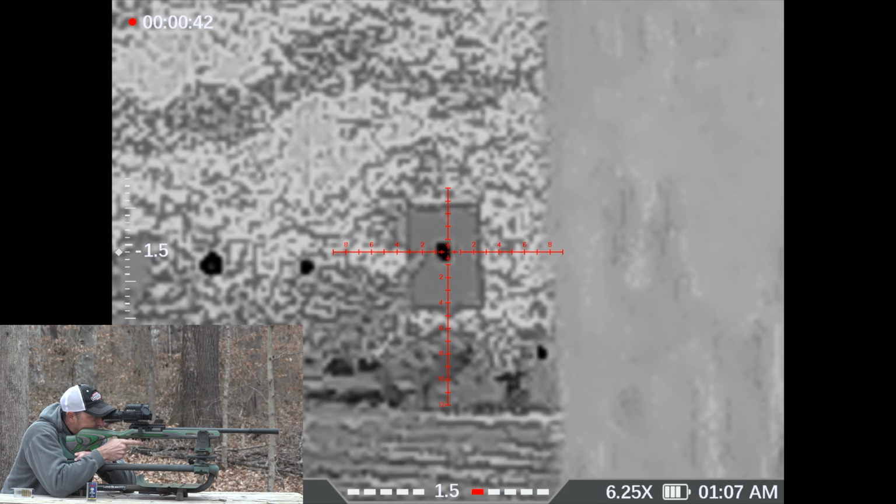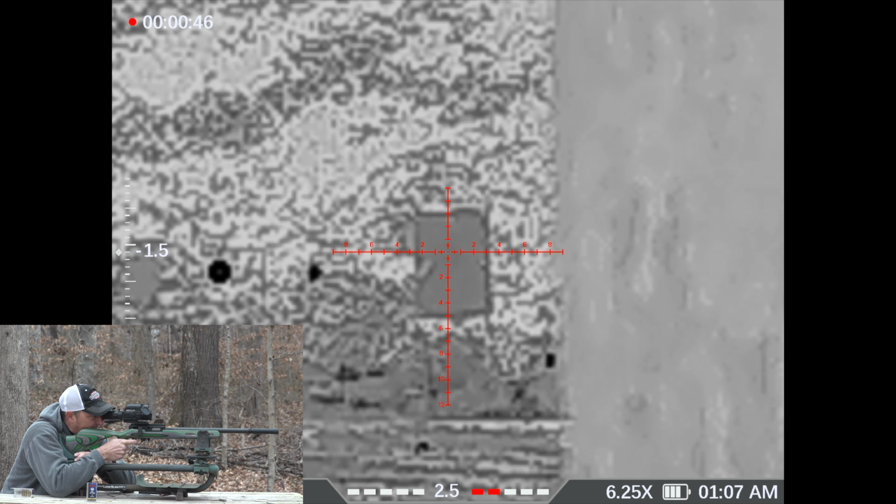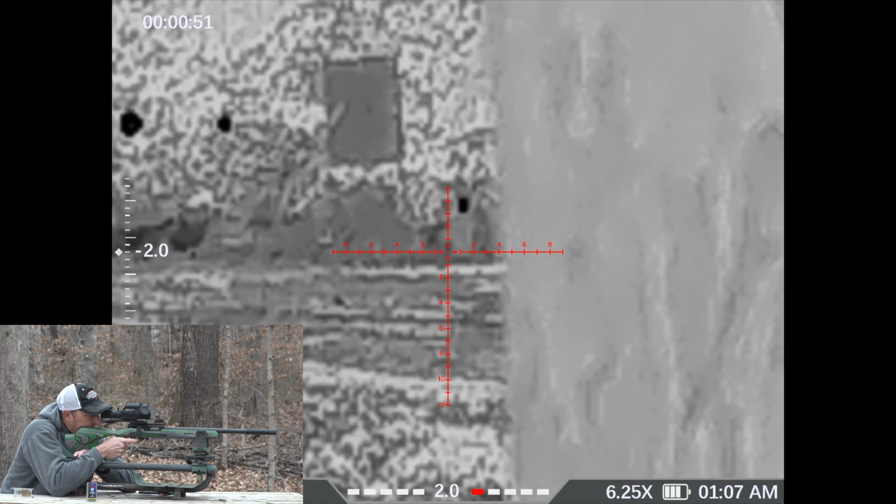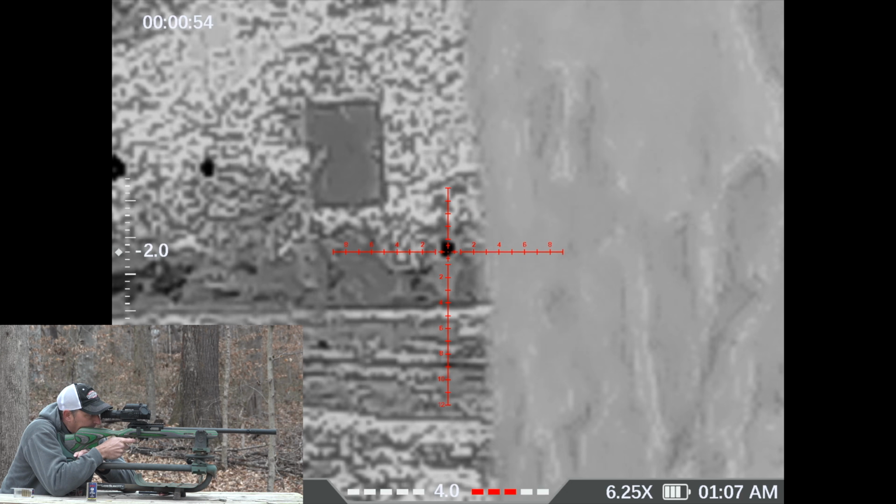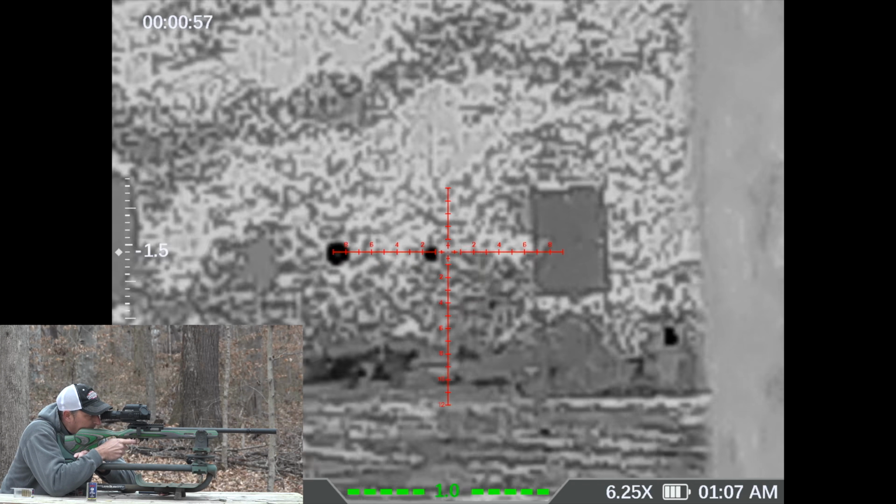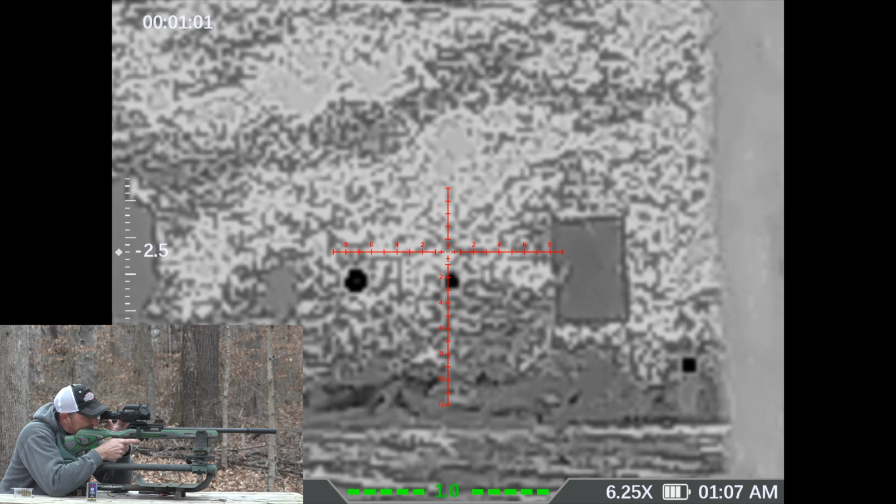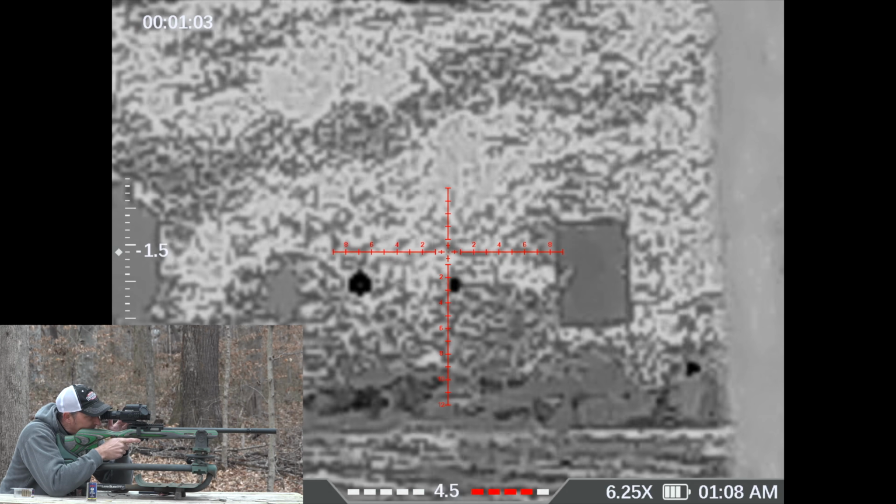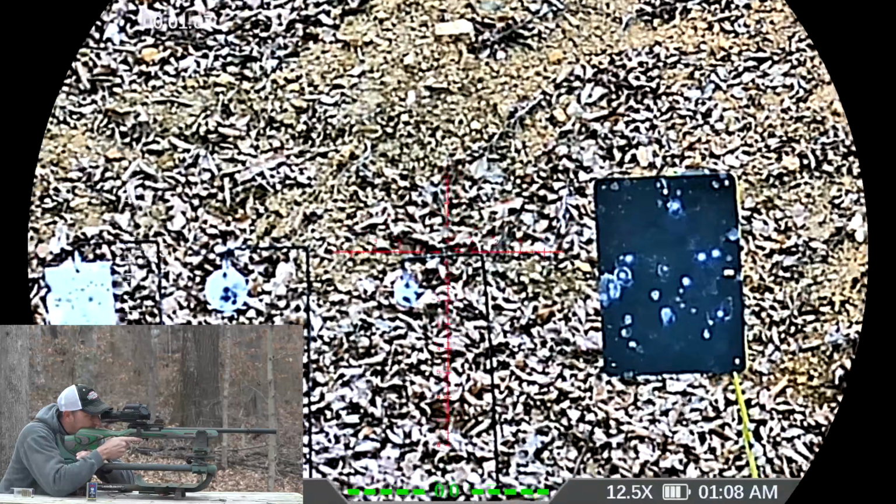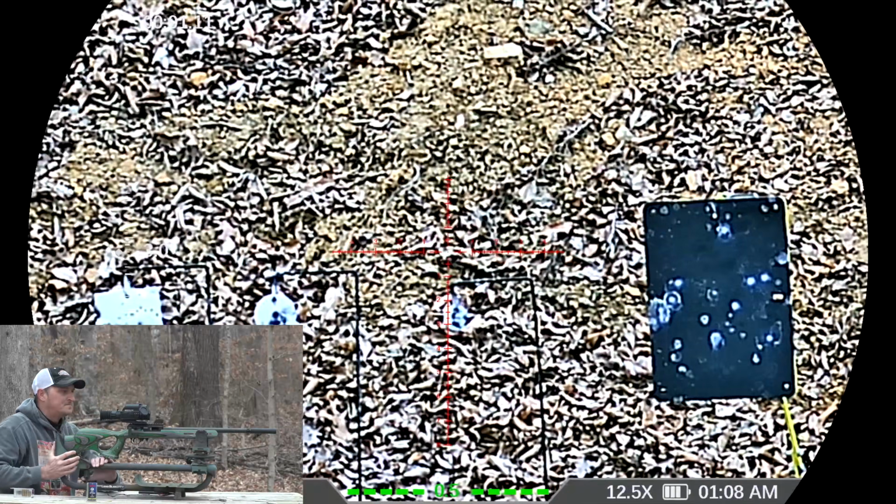So if it's out of focus, now right there at that hot hand, 100 yards, bam, there went the hot hand. Now there's also a hot hand out here on that prairie dog. See if I can hit it. Bam. Let's go back to the 2-inch plate. Okay, and just to swap over back to your day vision is just one click of a button, or night vision, depending on what mode you have it in, and you're good to go.